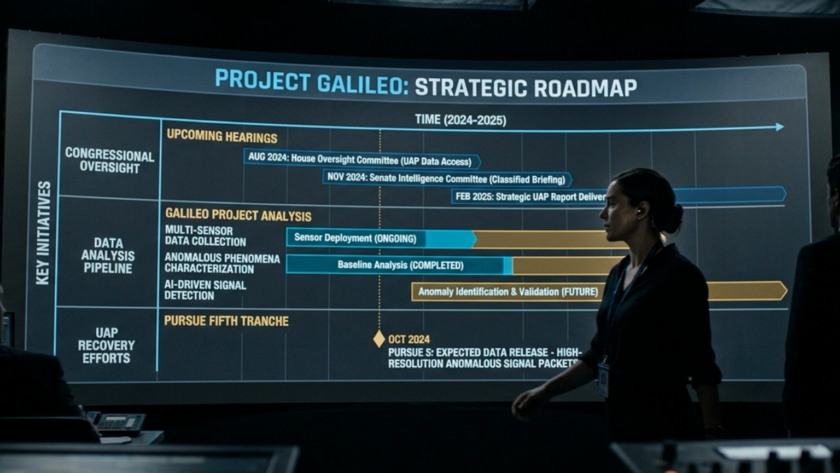58 seconds of infrared footage cannot resolve decades of questions. But the way we handle those 58 seconds, with rigor, patience, and precision, determines whether this field advances or stalls. The footage is out. The analysis has barely begun.